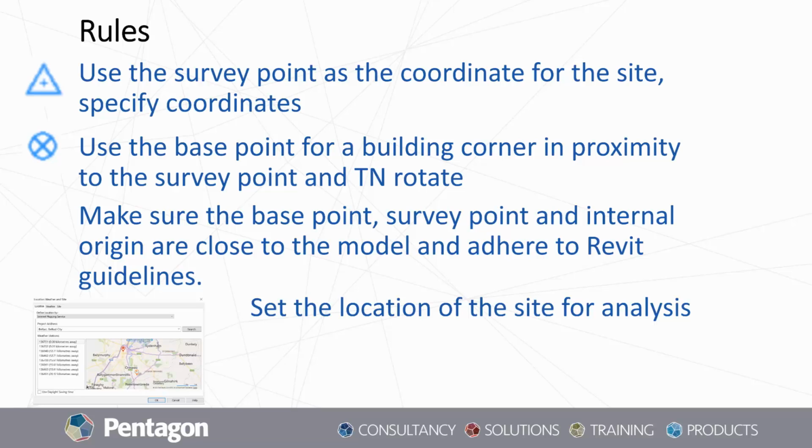And the last point that you need to take into consideration is the location of the site for the analysis. It's all well and good putting in your coordinates and your survey point and your base point, but if you need to run any sort of detailed analysis on any model that you create or set up for shared coordinate systems, it needs to have a location set to get the most accurate and the most up-to-date data that is available.